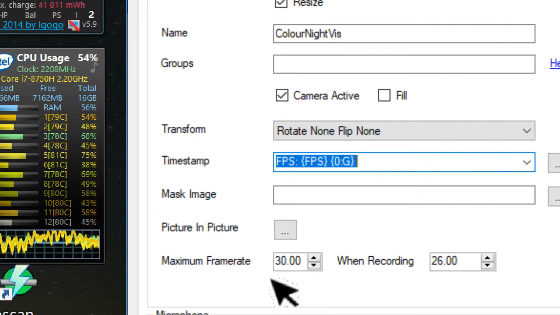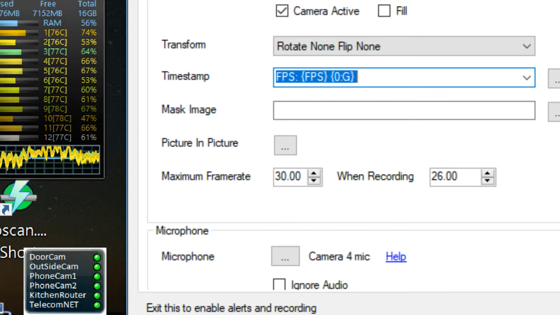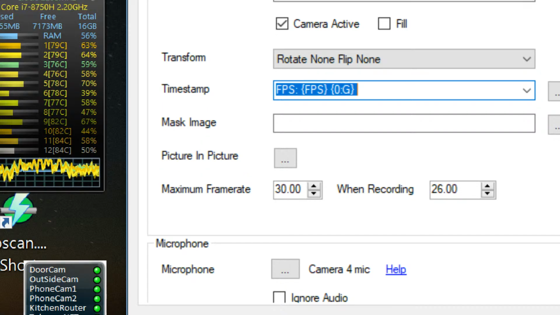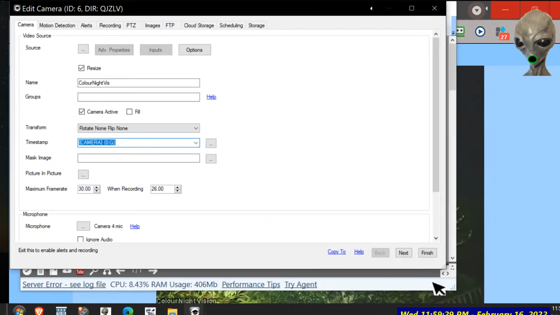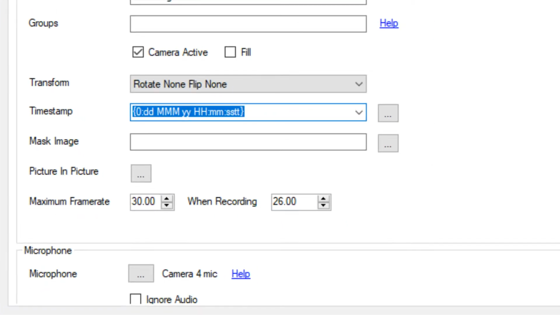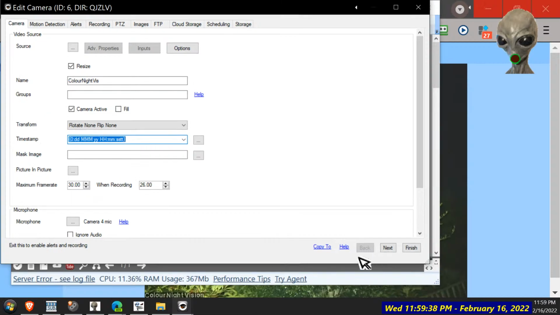So I should be able to do 30 frames. Oh, I've just gone and done something up there. Didn't realise the mouse wheel changes it. What was it set to? That one. I'll do cancel on it anyway. Yeah. So I'm not sure why it's got less frames. But that's another mystery.